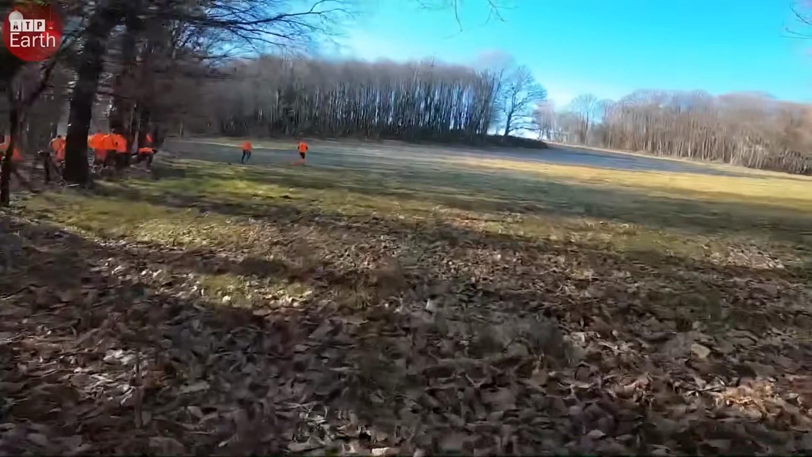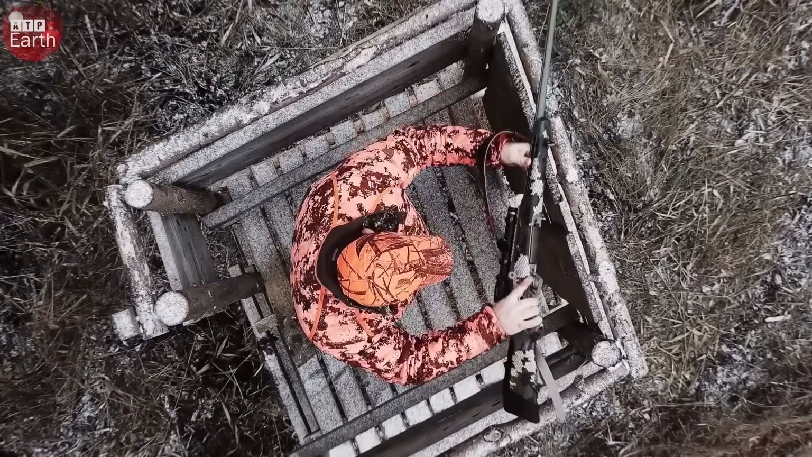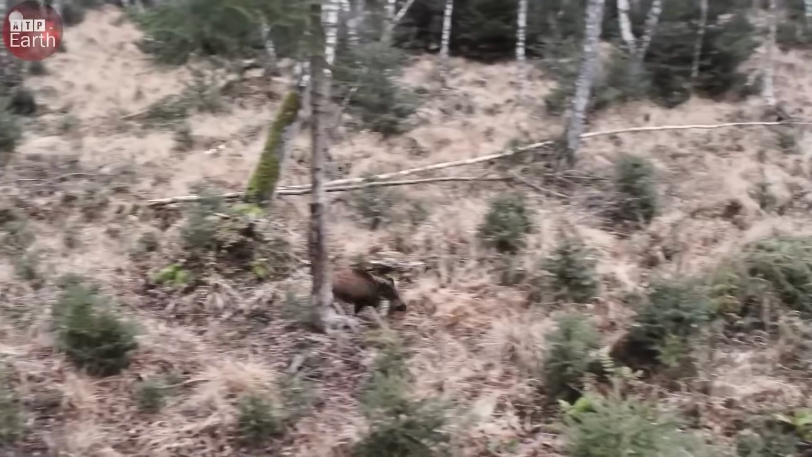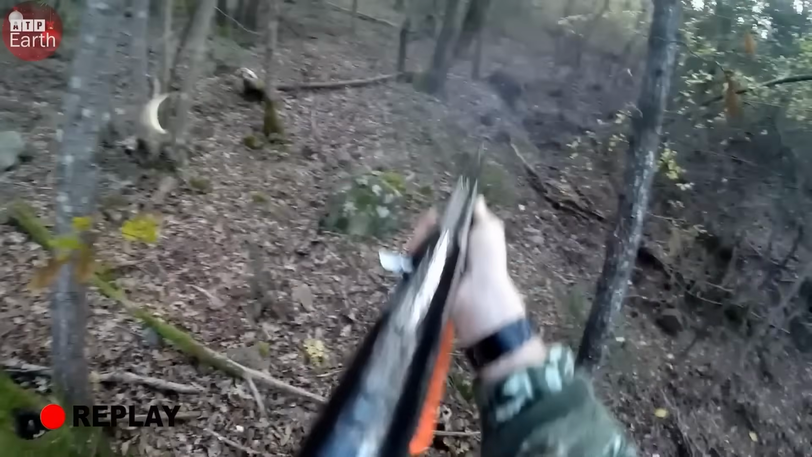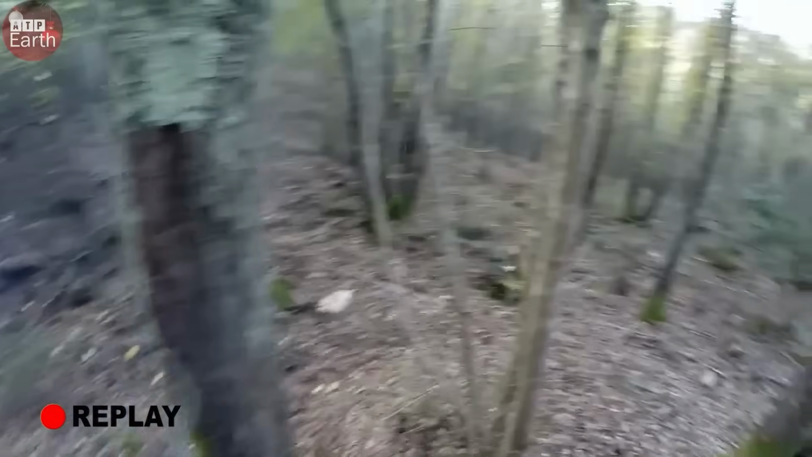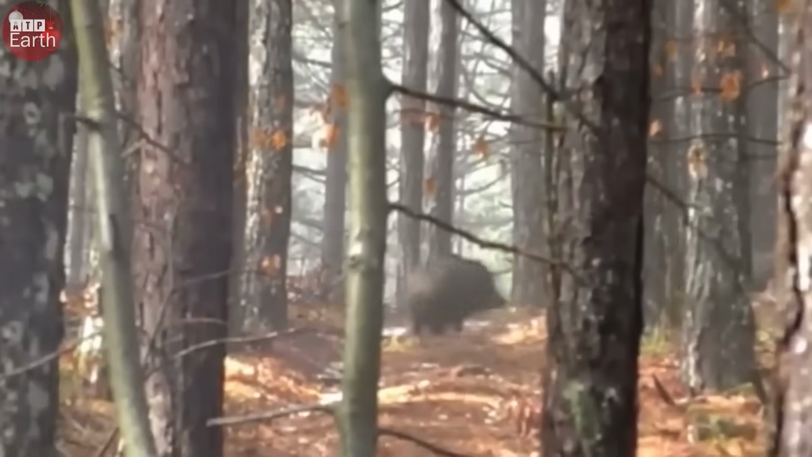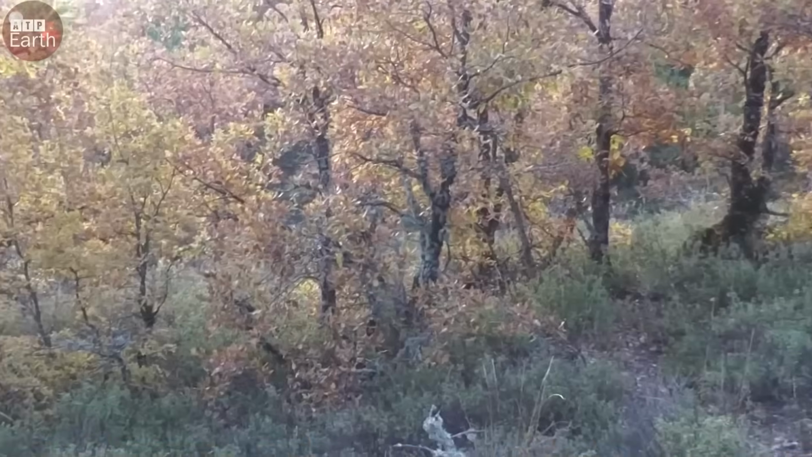We moved on to another area. Deep in the woods, I set up an ambush and waited patiently for a target. There it was. I raised my rifle and aimed. The moment the boar crossed my line of sight, a single, sharp shot rang out. With minimal effort, the boar dropped clean and easy. The next ambushes were just as effective.